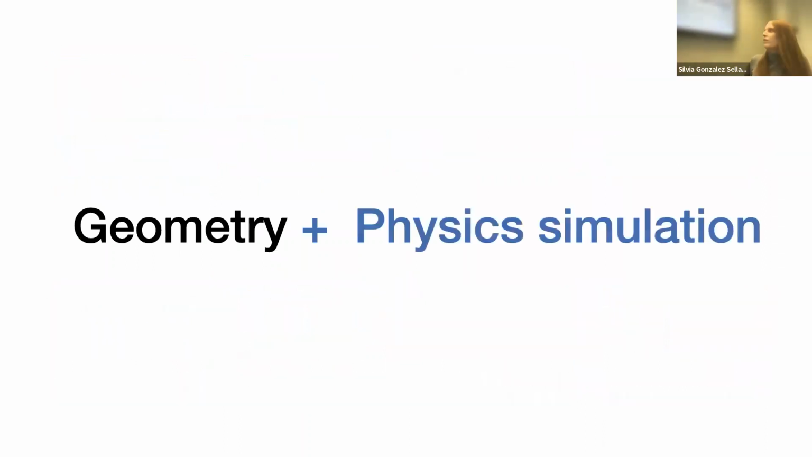Another recent project I've worked on is this one, where we combine geometry with physics simulation, and we use geometric insights to solve a classic physics simulation problem, which is how does something break when it receives an impact?